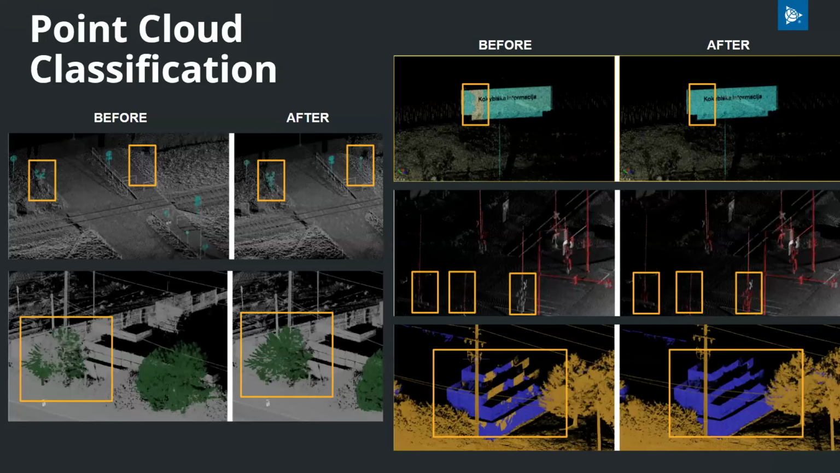Some examples of this improvement in action are shown in the slide. The improvements are clear on signposts and poles, shown in the top images. In the bottom left, you can see an improvement for vegetation, and in the bottom right, you can see an improvement for the ground point class.